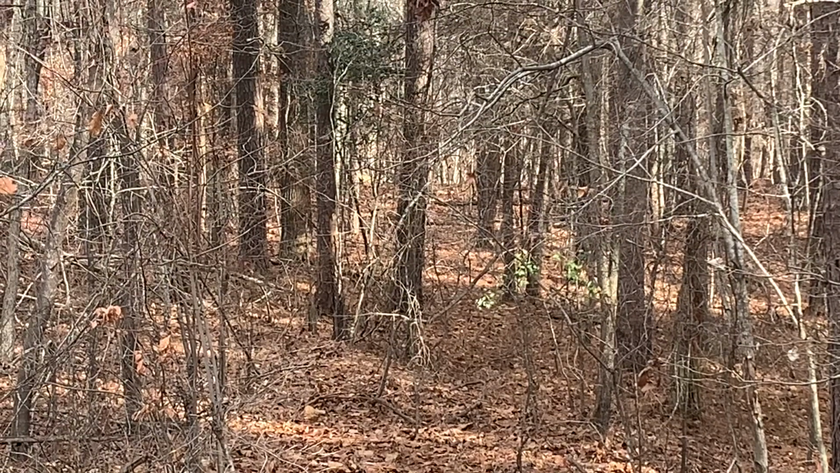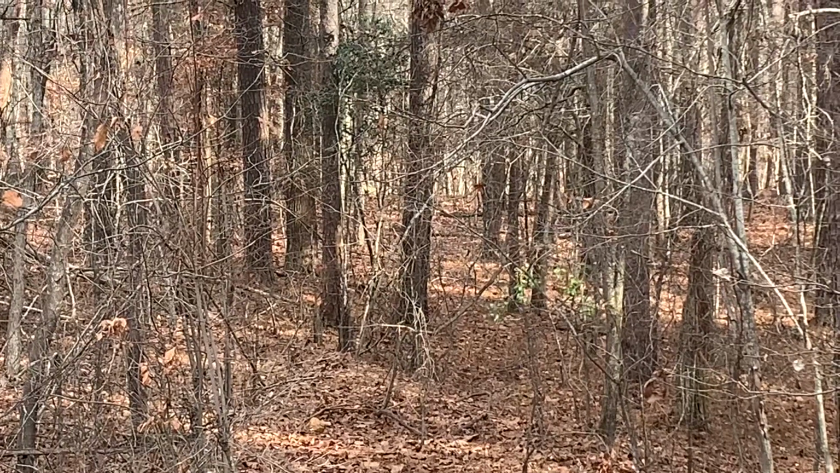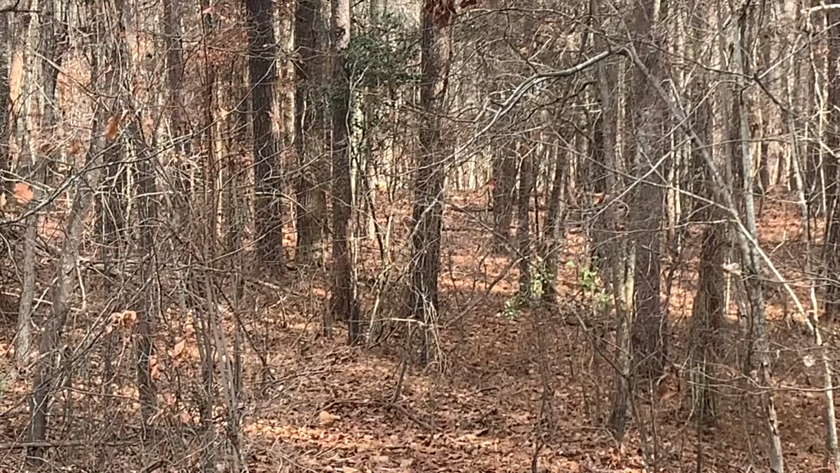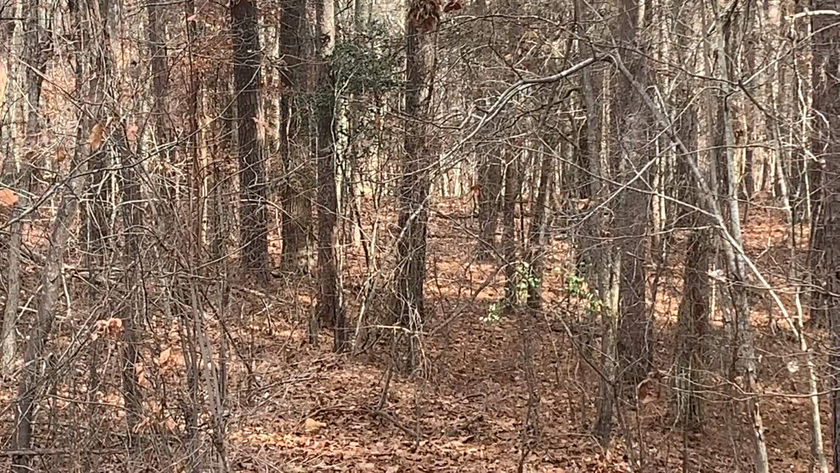All right, so I'm up in the stand where I was the other night, where I got the thermal of what looked like something crawling and pretty big. And I had my wife go out there. She didn't want to be on regular video, but she helped me with the thermal.